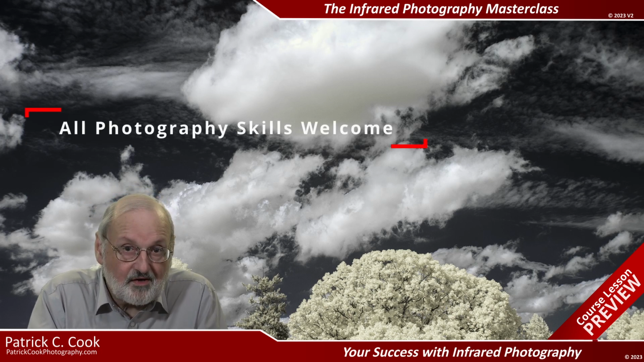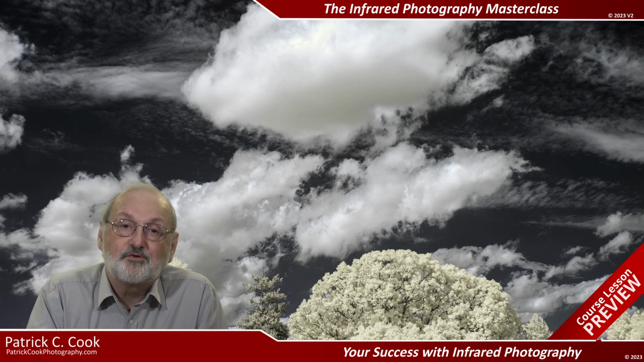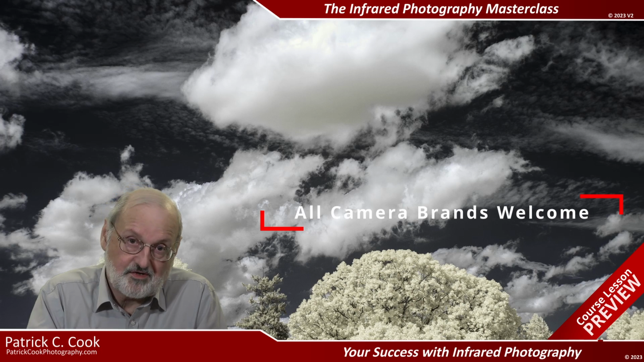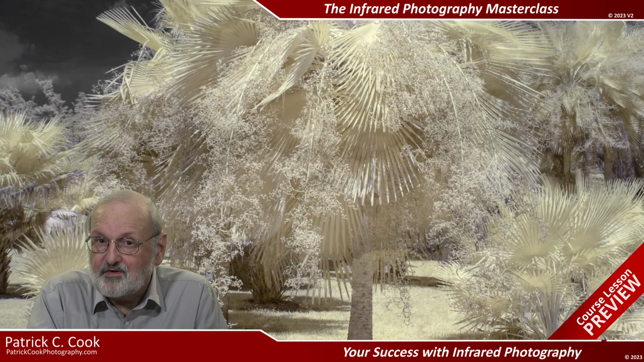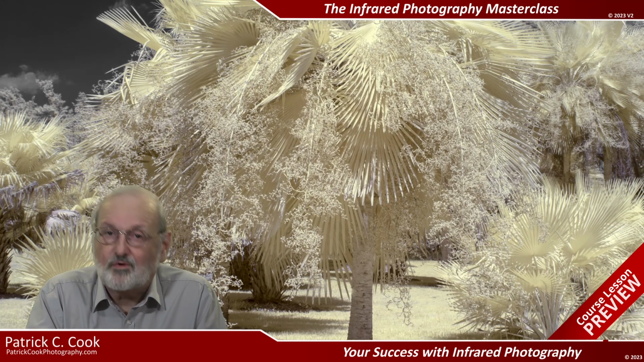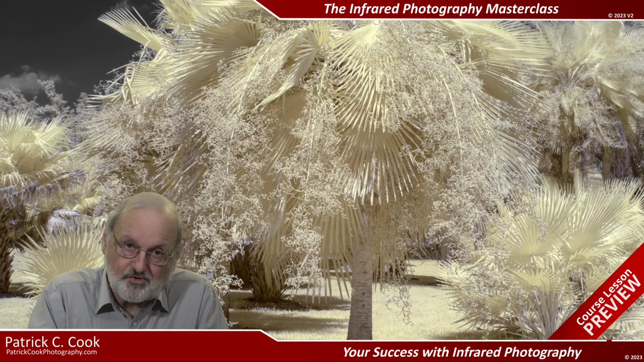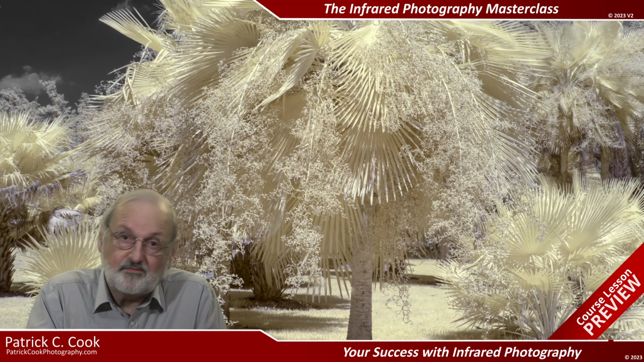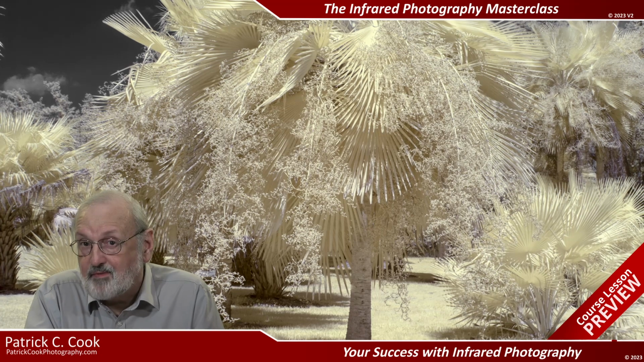The benefits realized by persistence in infrared photography spill over to your color photography as well. I can tell you that infrared photography is absolutely worth it once you start seeing tangible benefits for you personally. It becomes addictive. Over time, you accumulate images that get better and better.